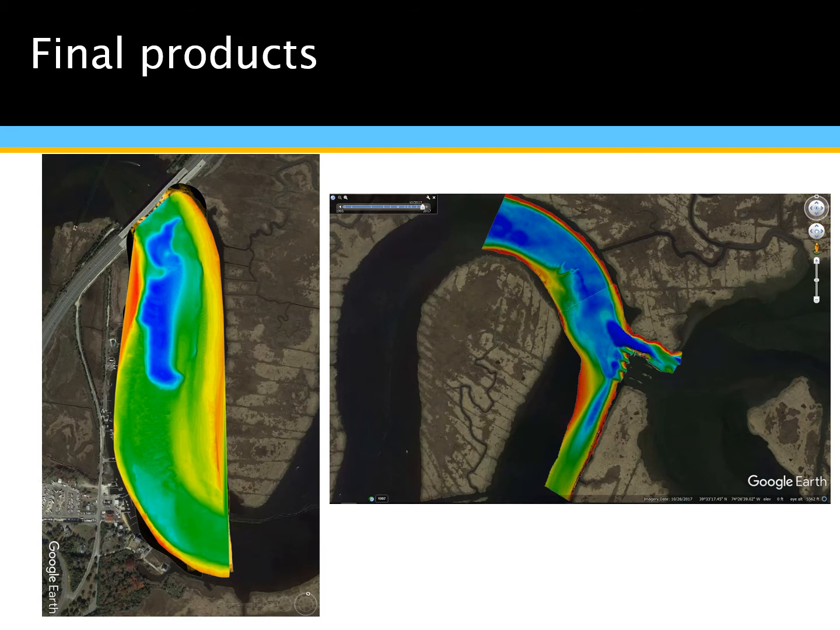This on the left is Chestnut Neck stretch of the Mullica River there by the Garden State Parkway Bridge, and then that is Blood Ditch there on the right with nice, beautiful colors of depth contour.